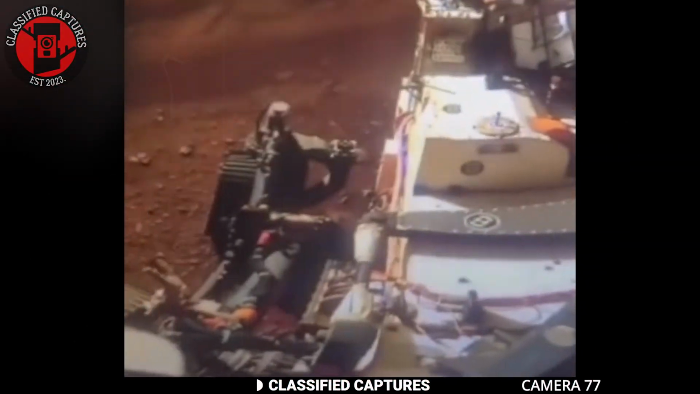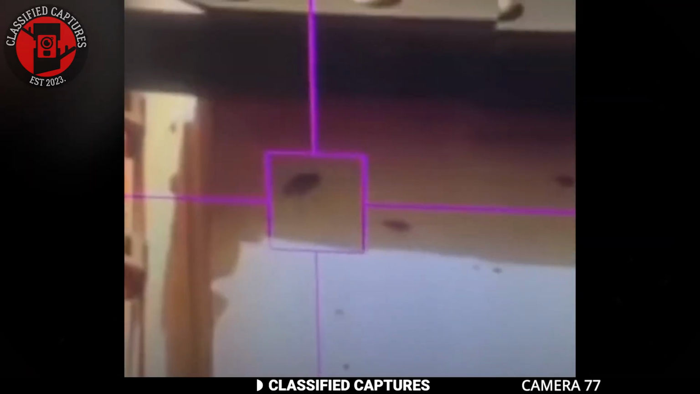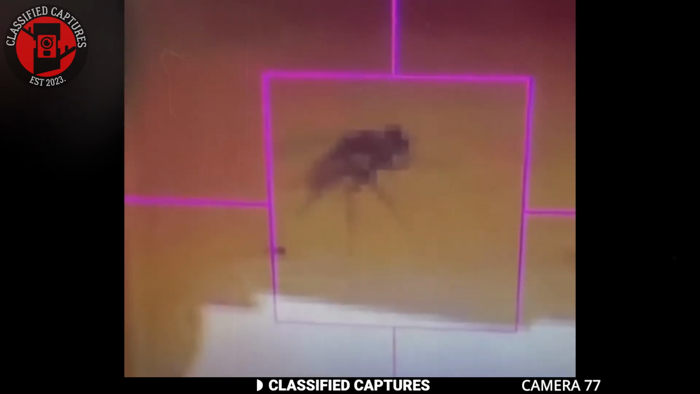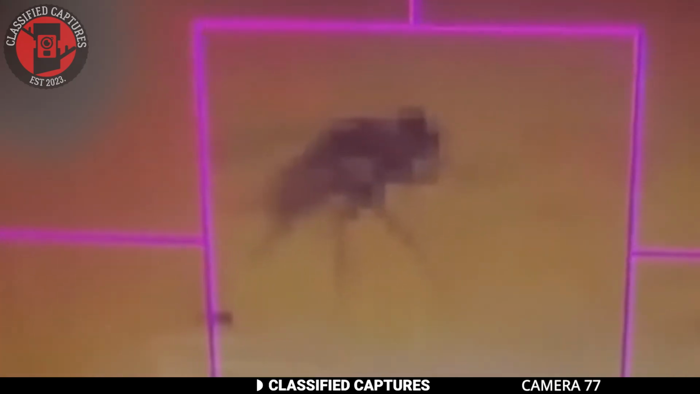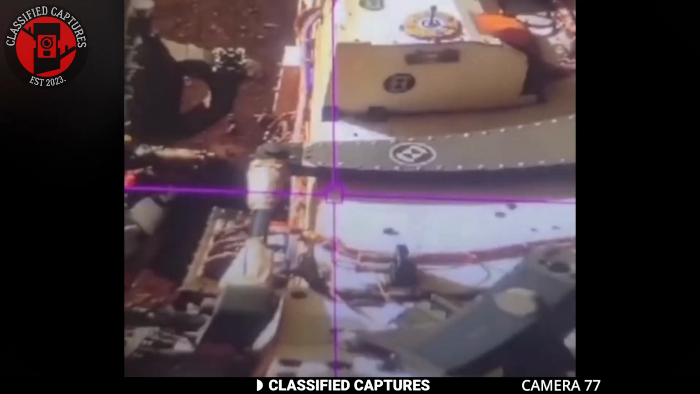Next, we have another alleged clip of the Mars rover that shows a small insect walking on it. This sighting is particularly fascinating considering that there has been no evidence of life on Mars to date. The insect appears to be a small creature with a distinct shape on the rover's surface. Naturally, this led to a lot of mixed reactions online.